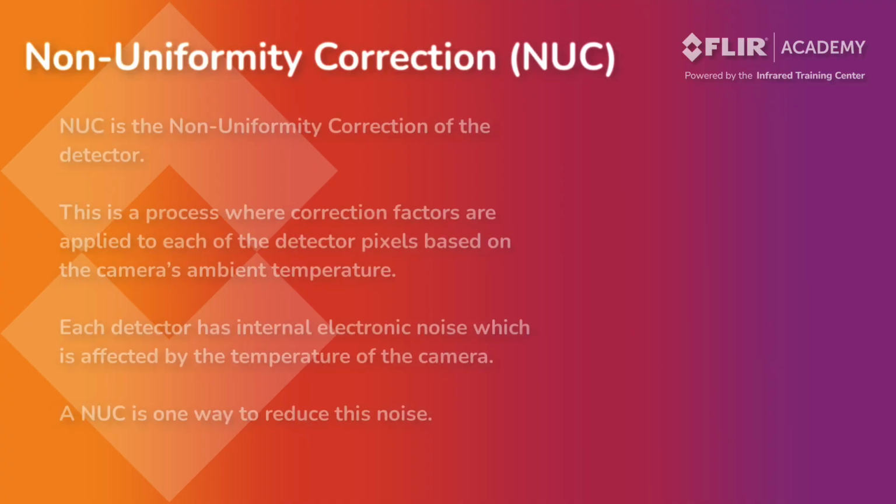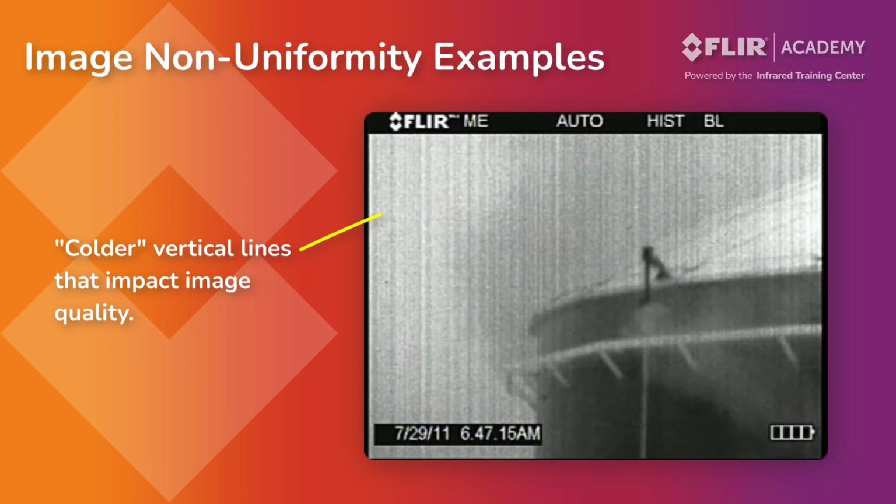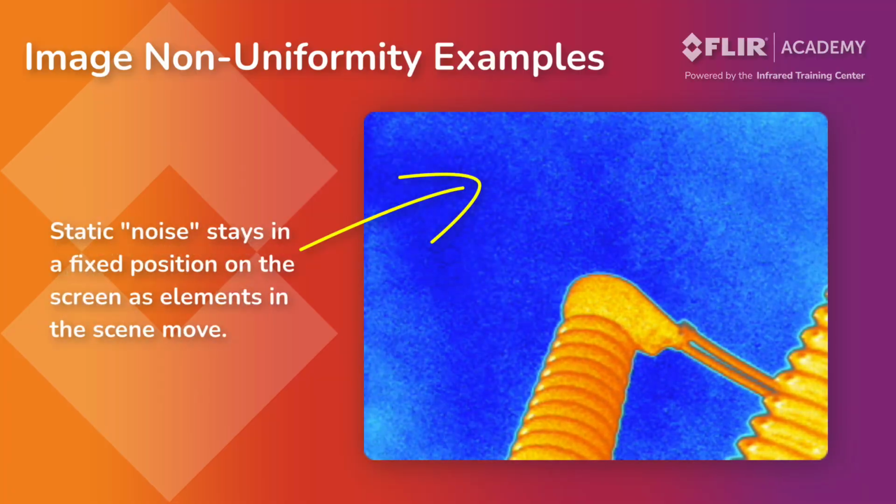The NUC, or non-uniformity correction, is a function that resets the detector array and removes thermal artifacts on the image. These anomalies are created when heat generated inside the camera, or energy that's absorbed from the surrounding environment, affects the stability of the detector array. These anomalies can appear to be warmer or cooler than the actual target and are most noticeable when you move the thermal imager. The non-uniformity correction provides a cleaner image by resetting the detector and removing these artifacts.